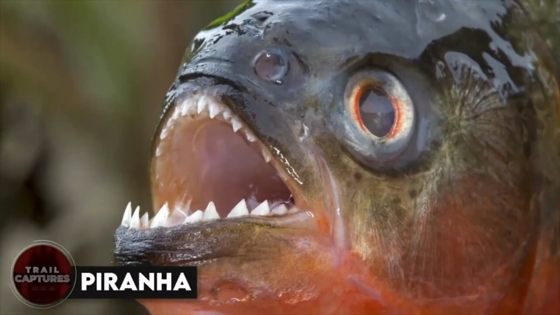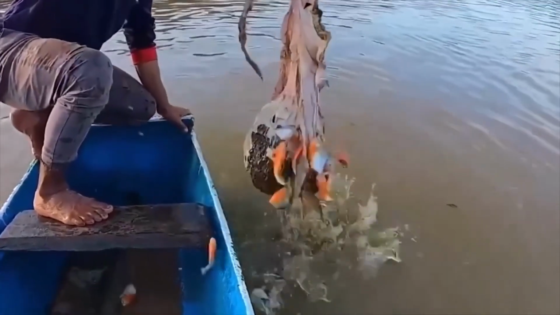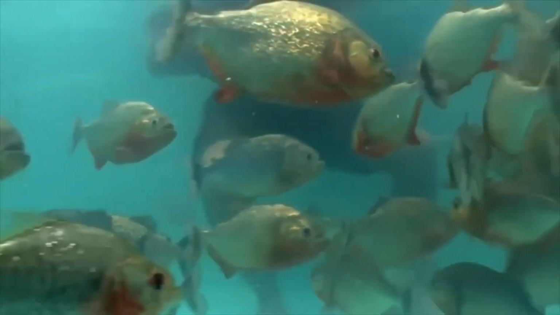Piranha. Piranhas are notorious for their sharp teeth and aggressive reputation. I mean, who hasn't seen those crazy movies where they go on a feeding frenzy and chomp through everything in sight? But the truth is, these fish are usually pretty chill, unless they feel threatened.